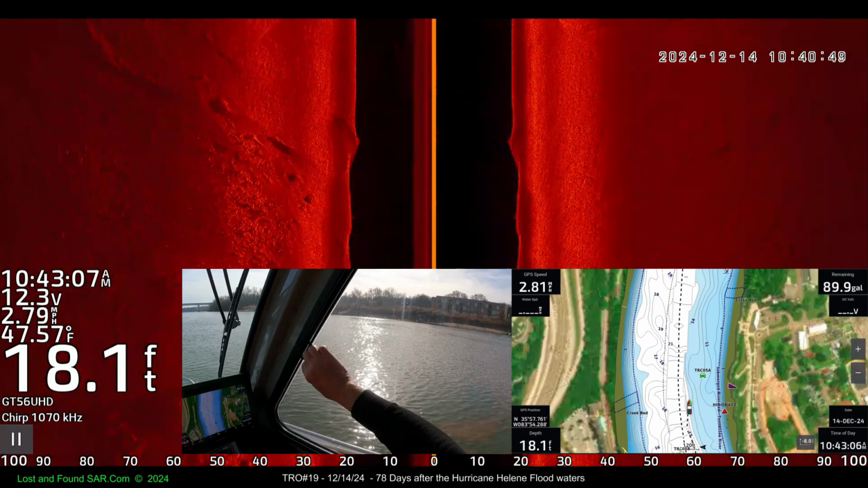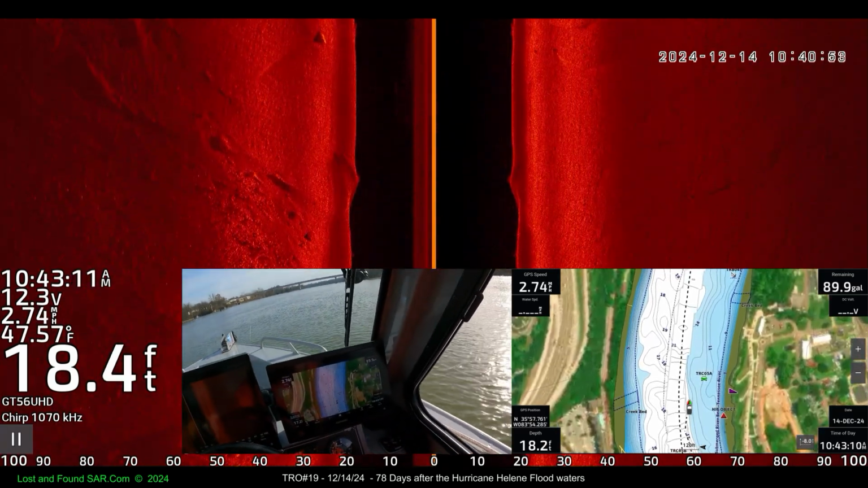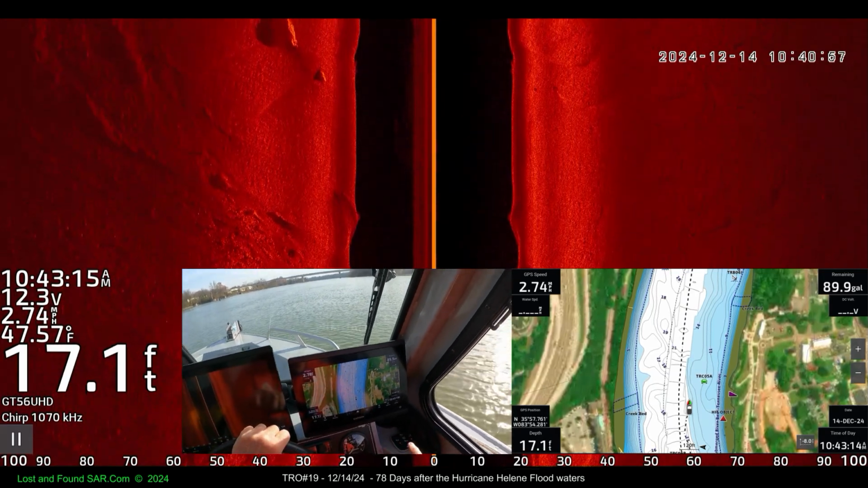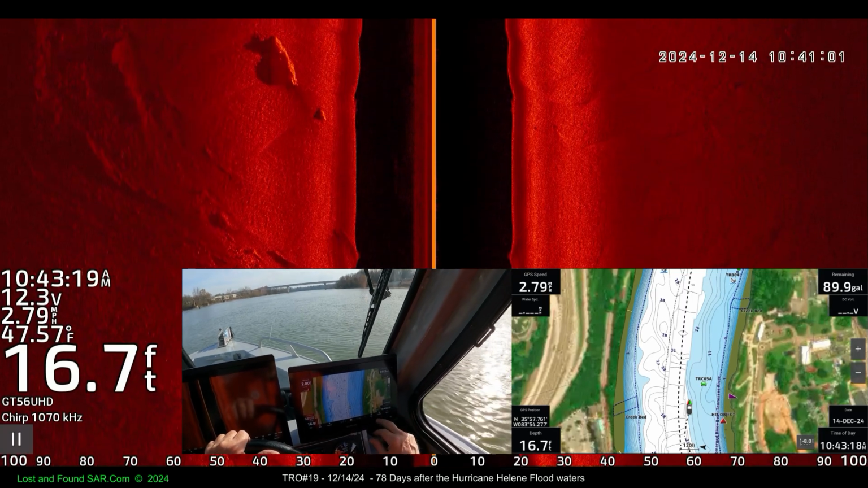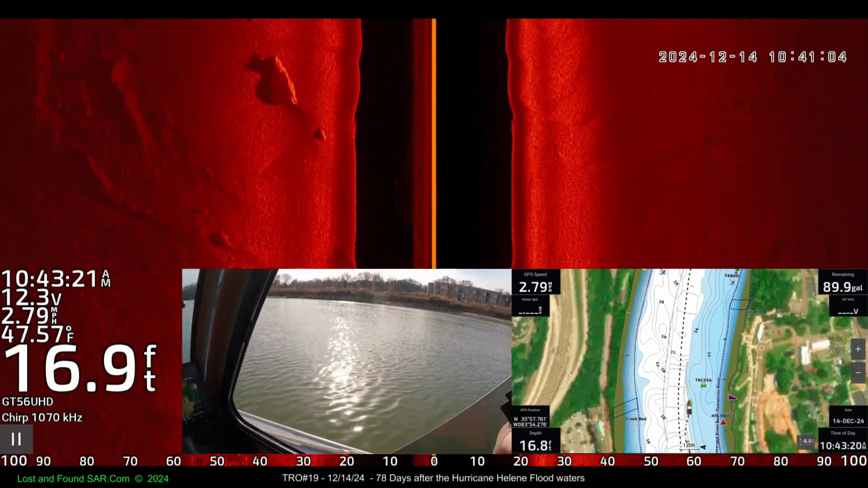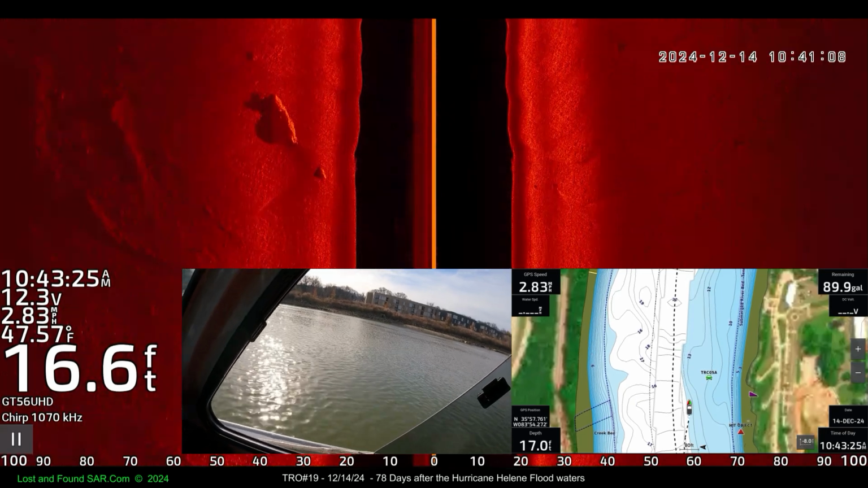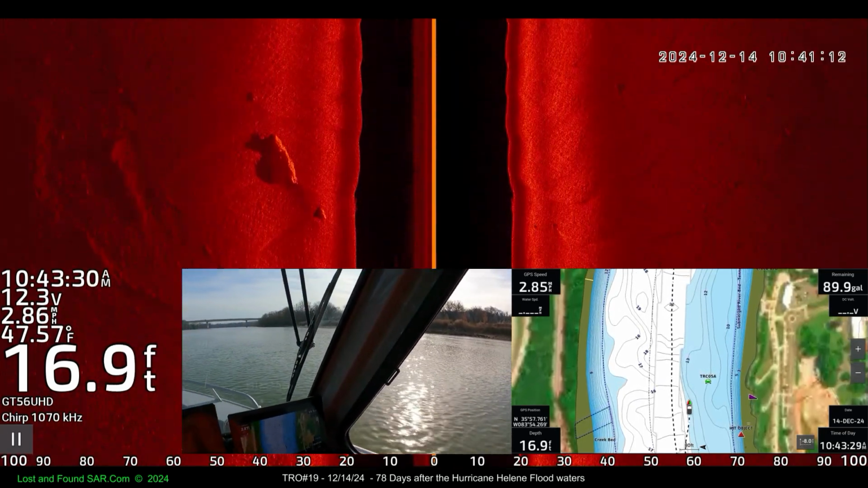You can see the culvert because I can't see it. Yep, there's the culvert. So hit object is right there to our right. So we're past that. Yeah, it's back. It's right there. Boy, look how high it is off the water. Man, this water is down.